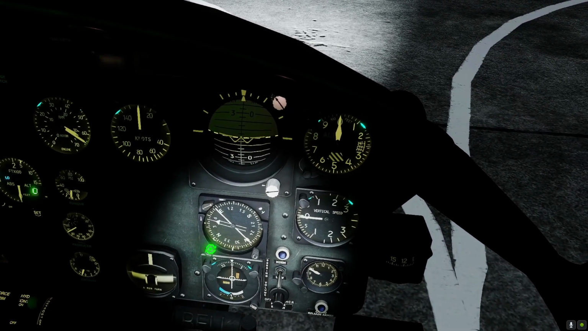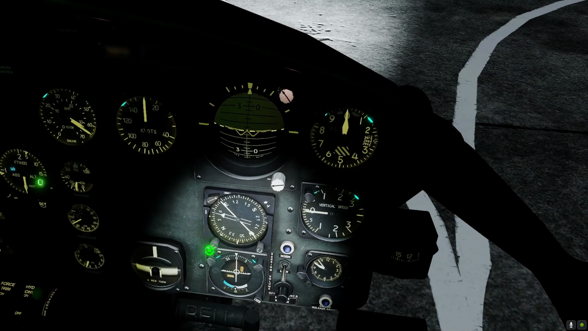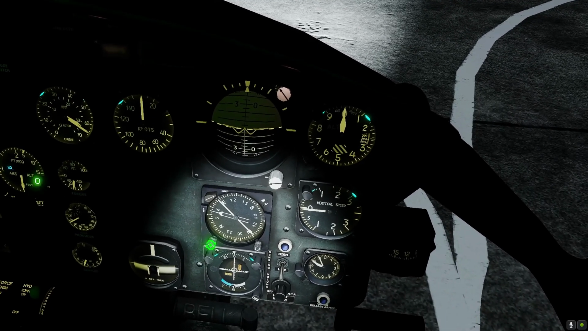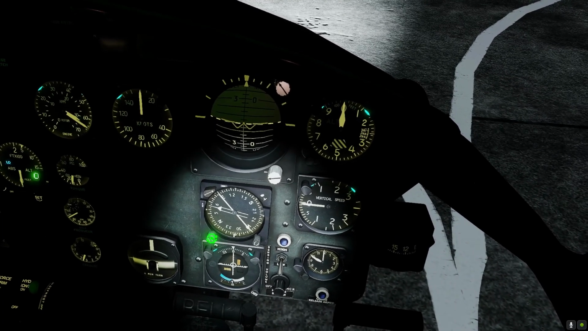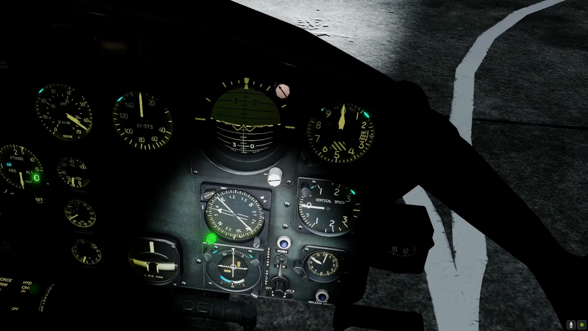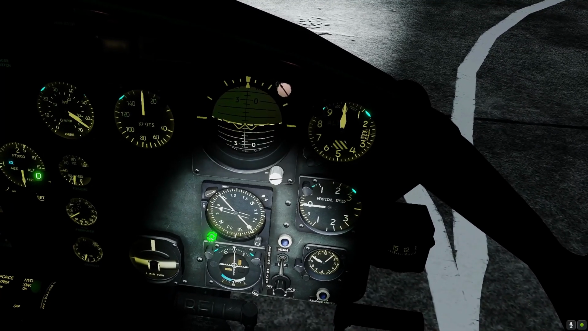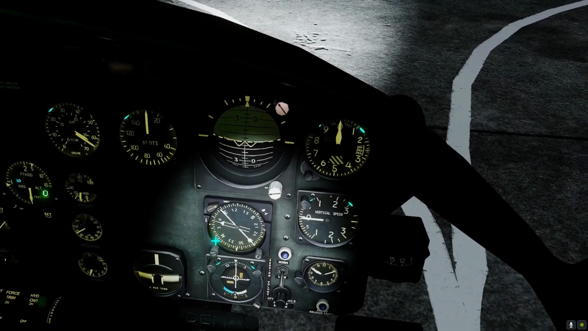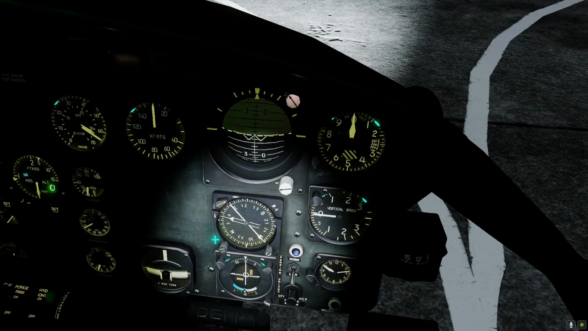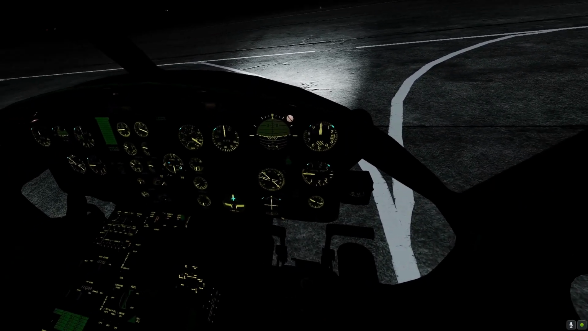I'm going to go ahead and also set my heading bug. It's a little triangle looking thing. I'm going to set it right there, right on top of that needle. Not going to do me any good here during the day, at nighttime, but in the daytime it's pretty useful. Pretty handy. Okay. Looks pretty good.